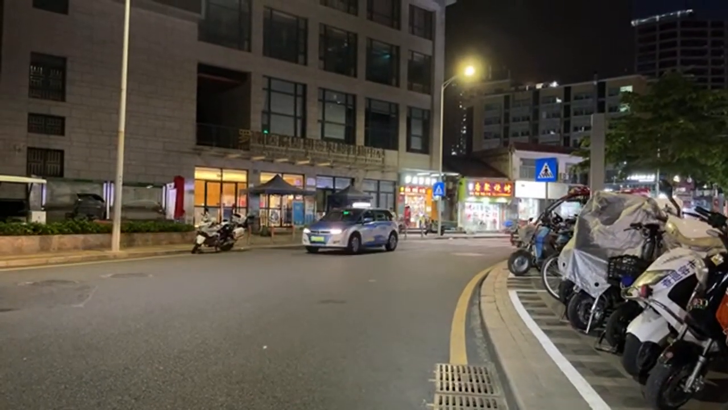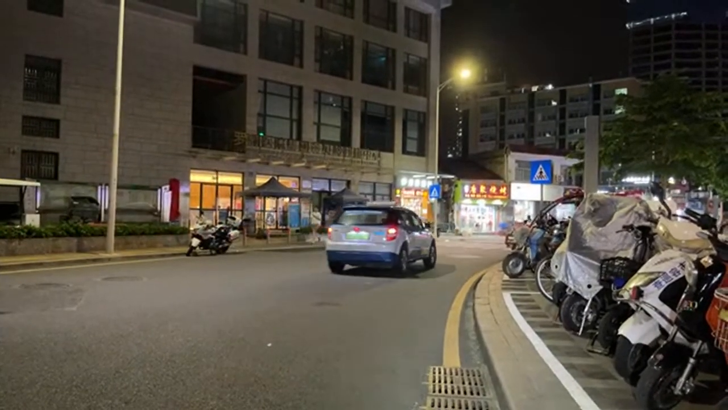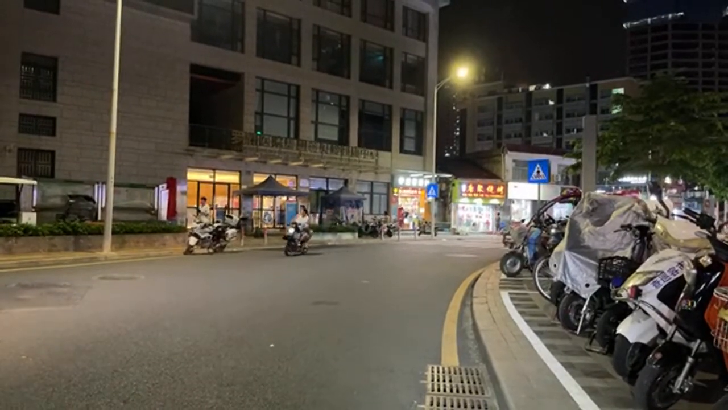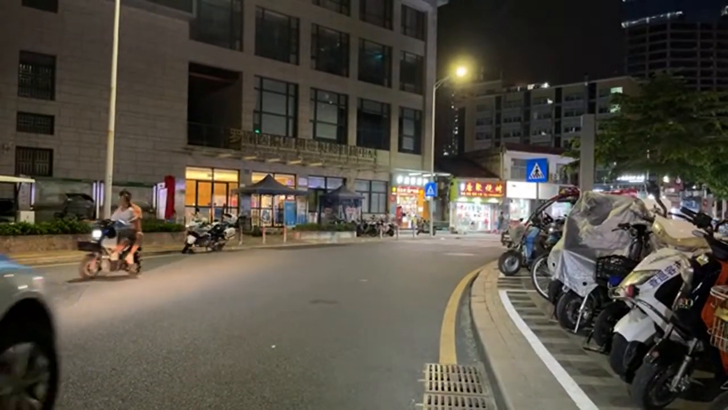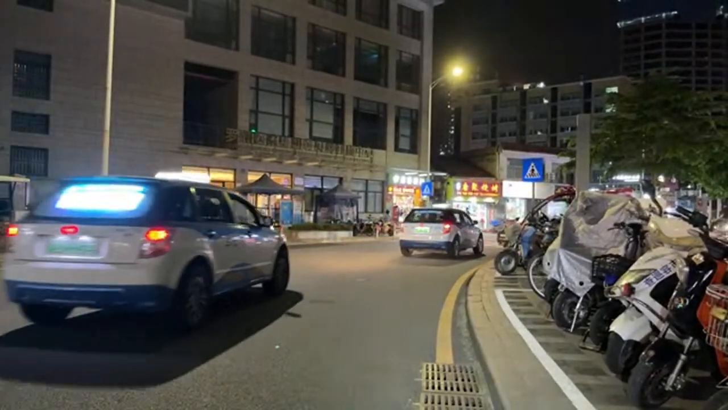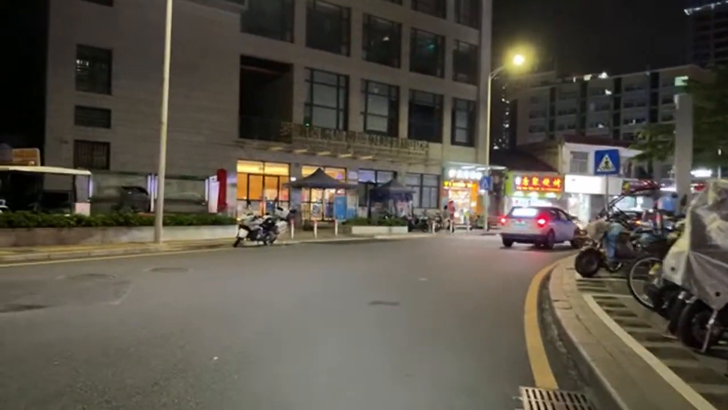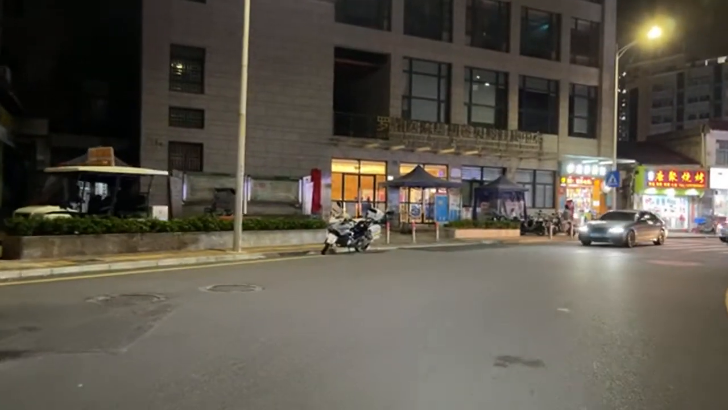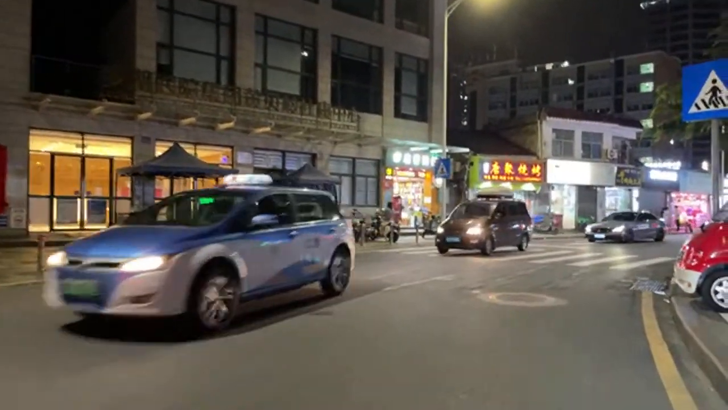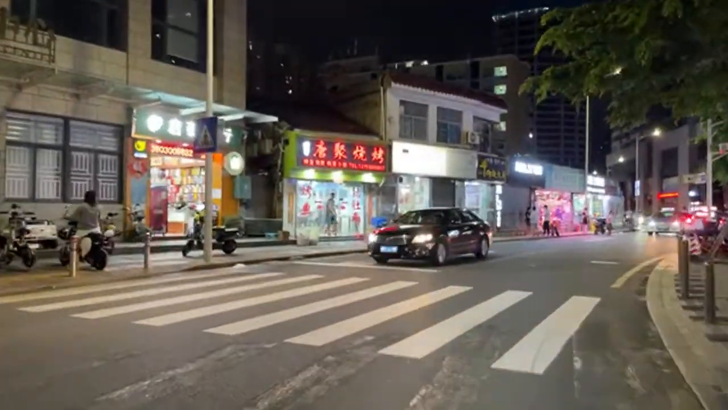So looks like we're gonna take it a little bit slow. Hey, work in progress. We can't really go fast. Let's take it slow because the gimbal doesn't like vibrations very much. Yeah, because I thought that if I could get this to work, then I can put it onto the bike and bring you guys to explore more places in Shenzhen, especially at night, where there's a little bit less traffic.